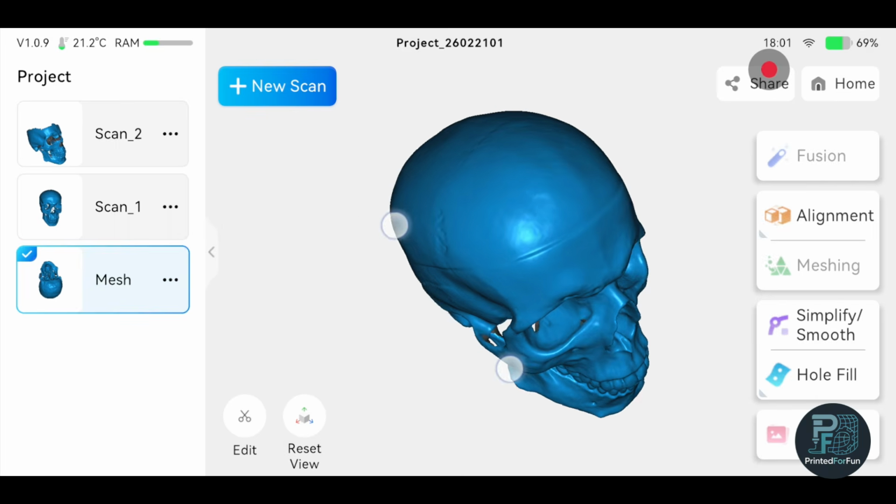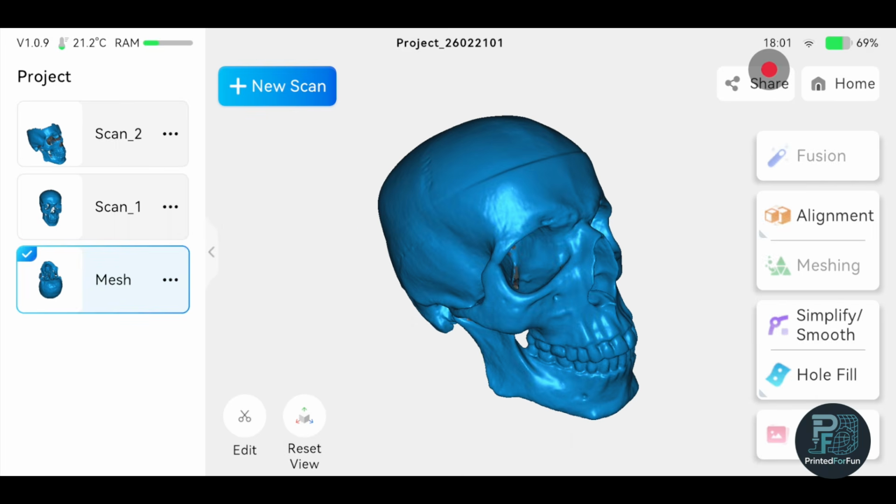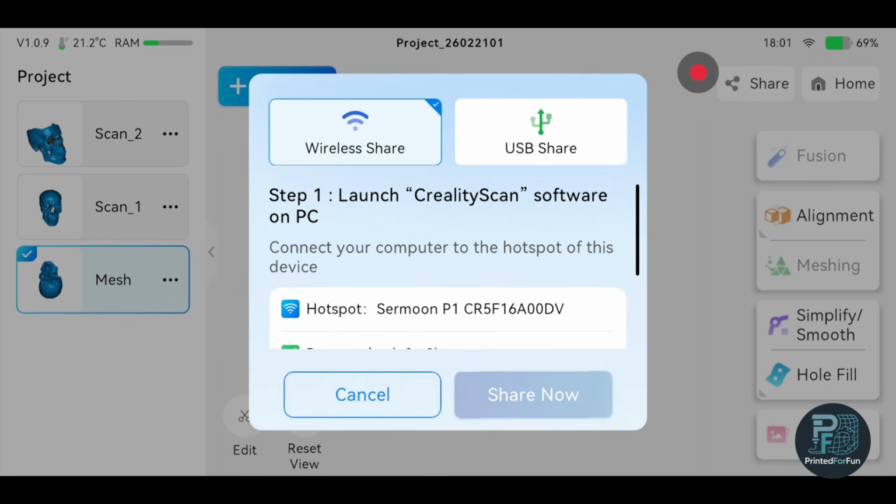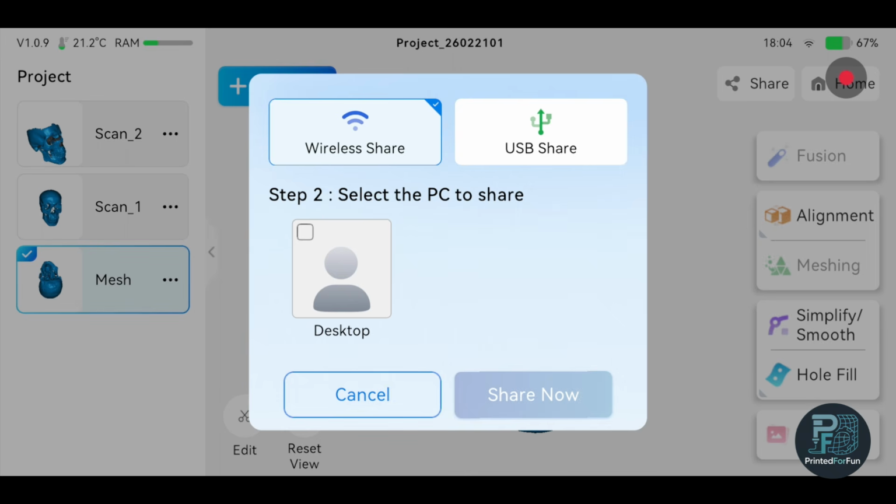And now let's do the post-processing on the PC. But first, let's share the mesh file, so I can now connect my scanner to the PC and just export the mesh. For wireless sharing, which I will be using, the scanner basically creates a Wi-Fi hotspot with the wireless scanning feature. And then you join this Wi-Fi network with your PC. On the scanner you get a pop-up, join now, and here is the password to the Wi-Fi. On the PC, you also need to open Creality Scan software.